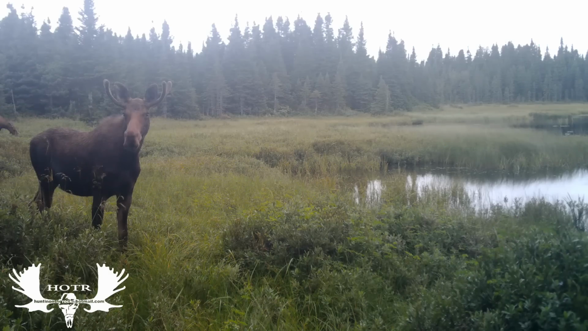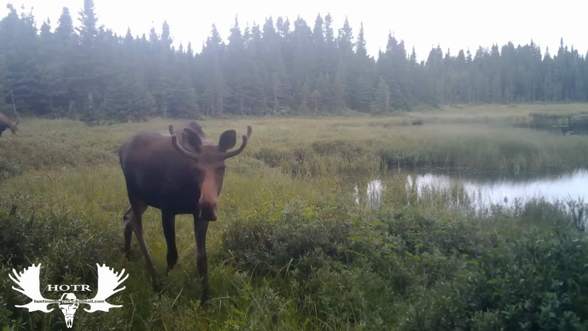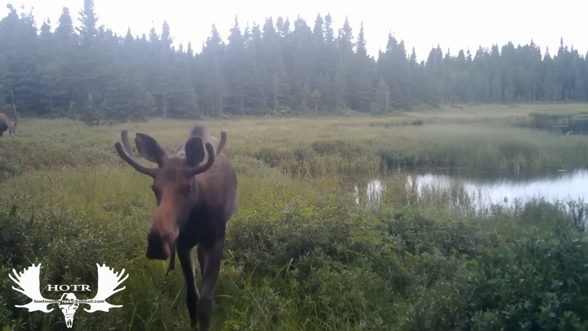I think this moose heard the camera get triggered and was just staring it down to see exactly where the sound was coming from. It's the same camera that the little moose was on, but I just got it moved out closer to the pond.